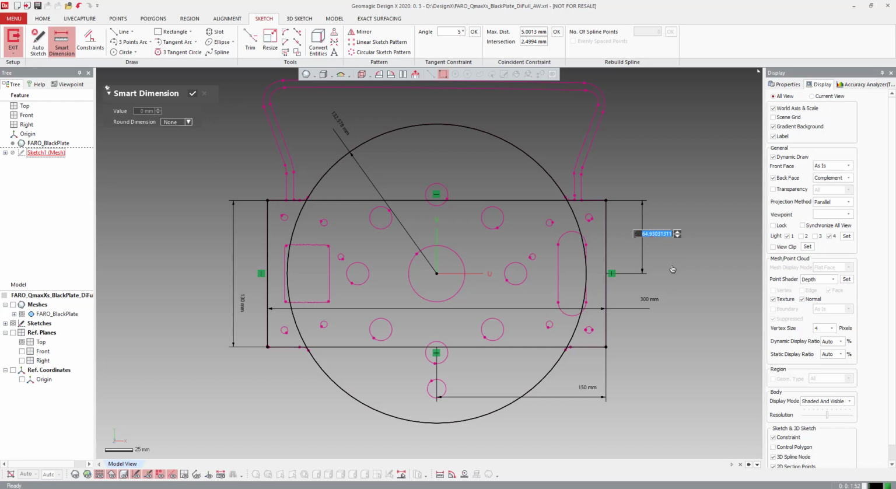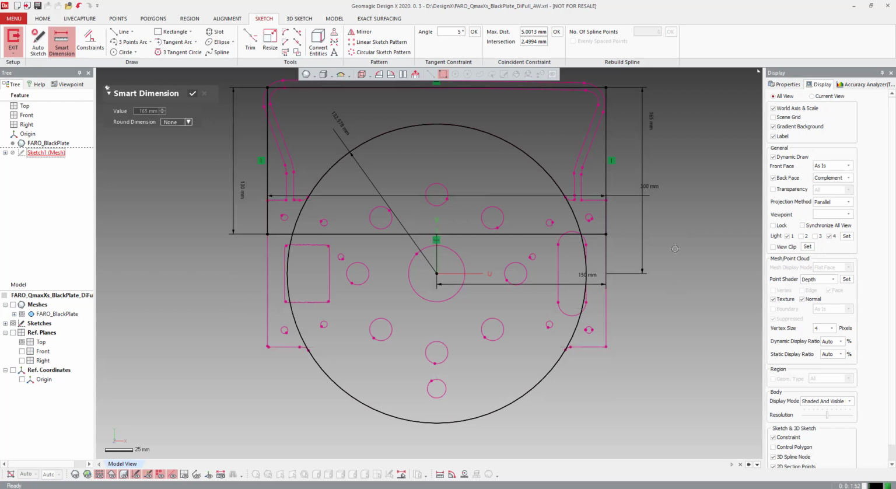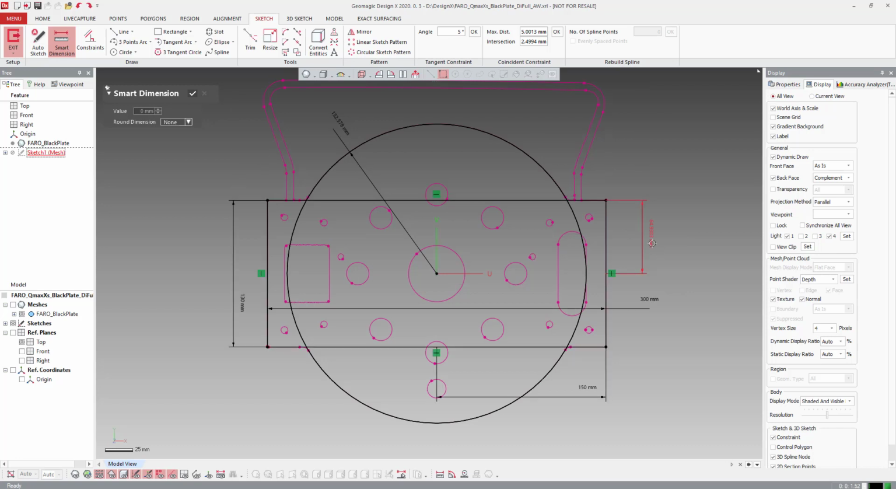If I can click and type, all that stuff.